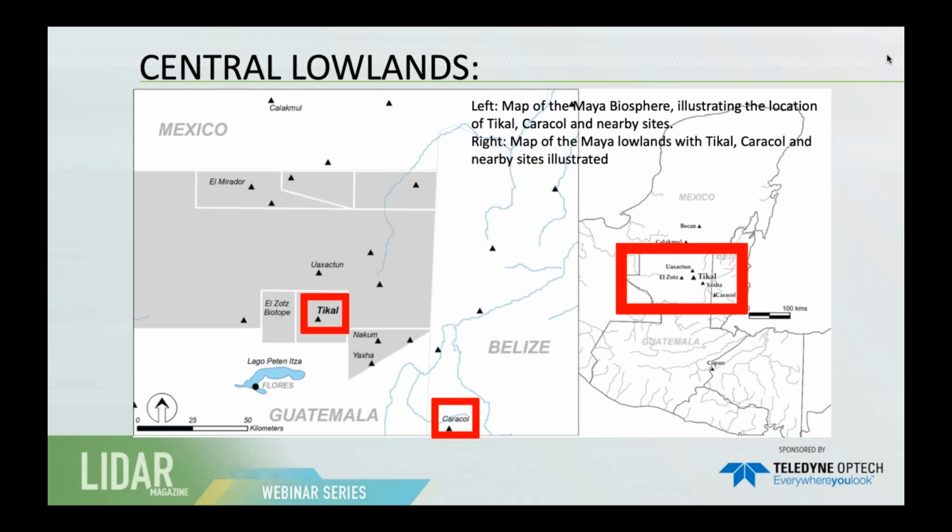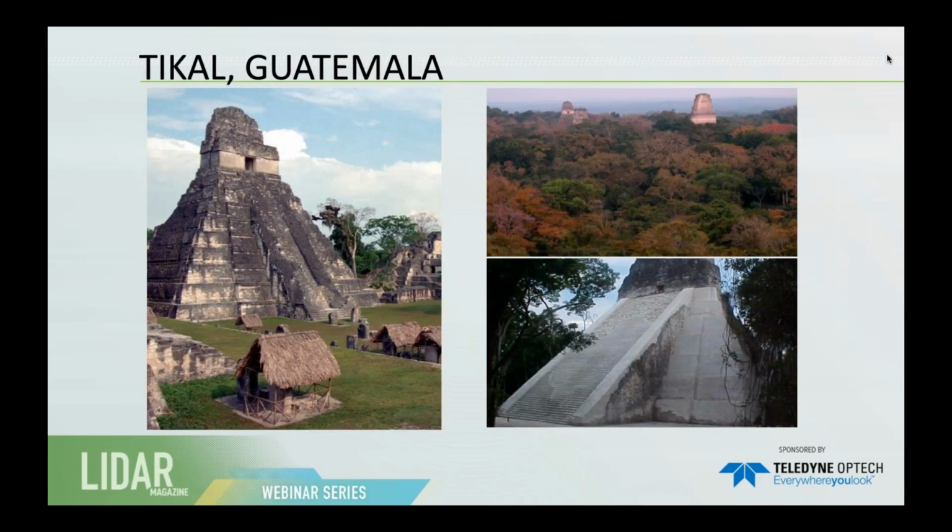At Tikal, we asked similar questions, but there weren't terraces in the form that we had seen at Caracol. And so without a physical manifestation of what people are doing, it's sometimes hard for an archaeologist to figure out how these places change through time. Here are some great photos of Tikal, some of which you've seen in Star Wars.